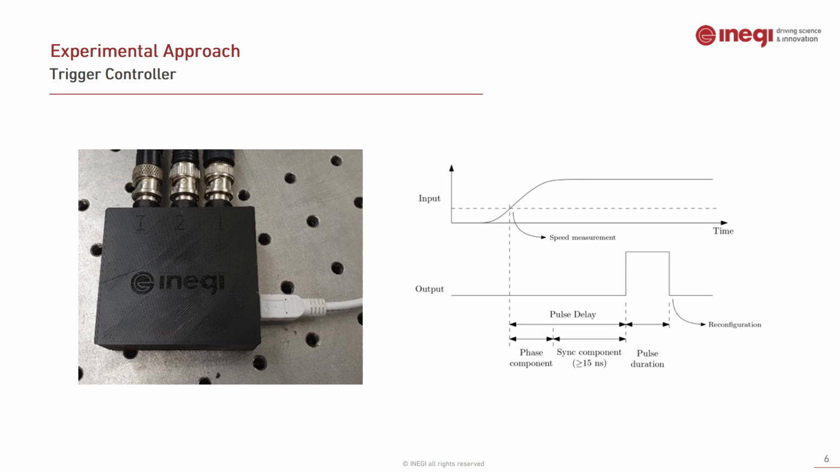The latter is comprised of two main components, sync and phase. The first is responsible for synchronization of cameras between themselves and with the lighting. However, since we are only using a single camera in this work, it was not used. The second is responsible for the angular position of the object in the acquired images. That part of the delay is obtained using a configurable phase value and the latest speed measurement.